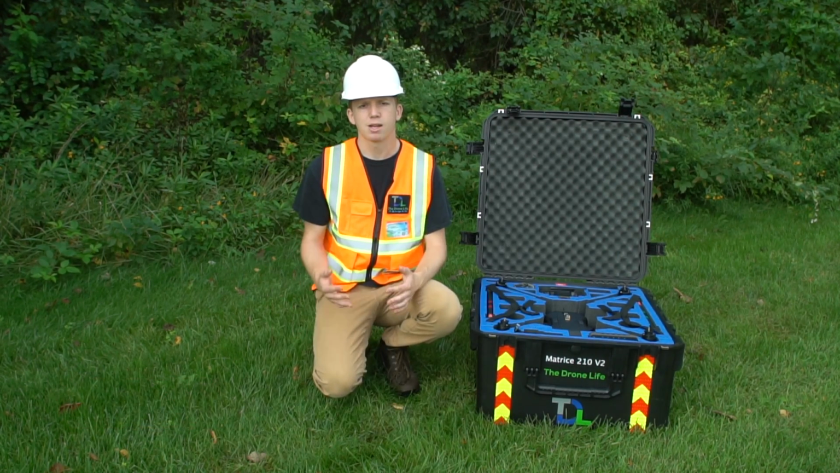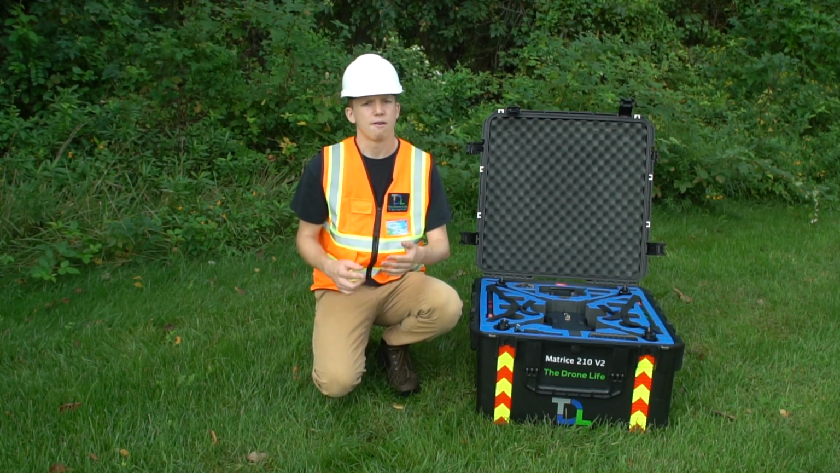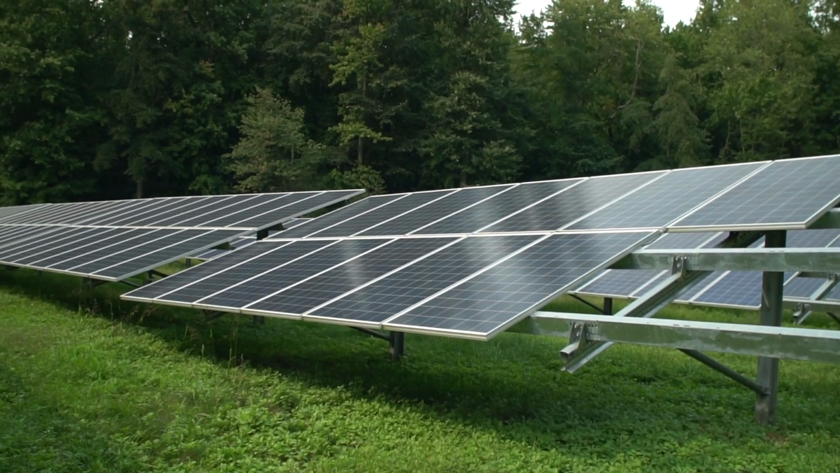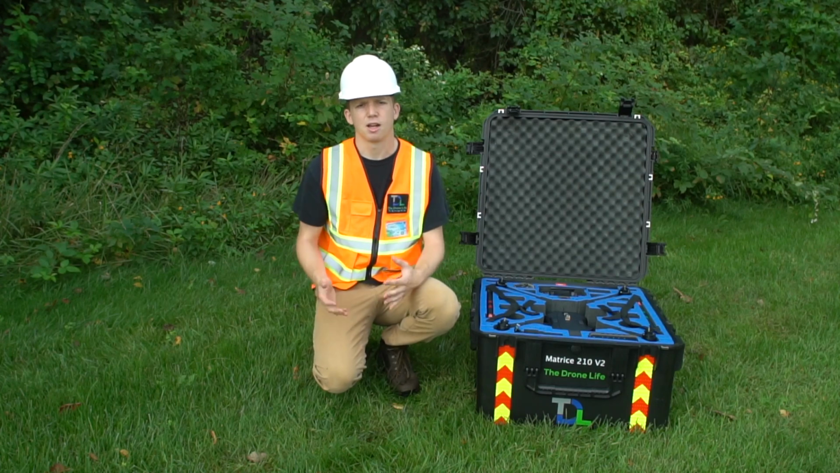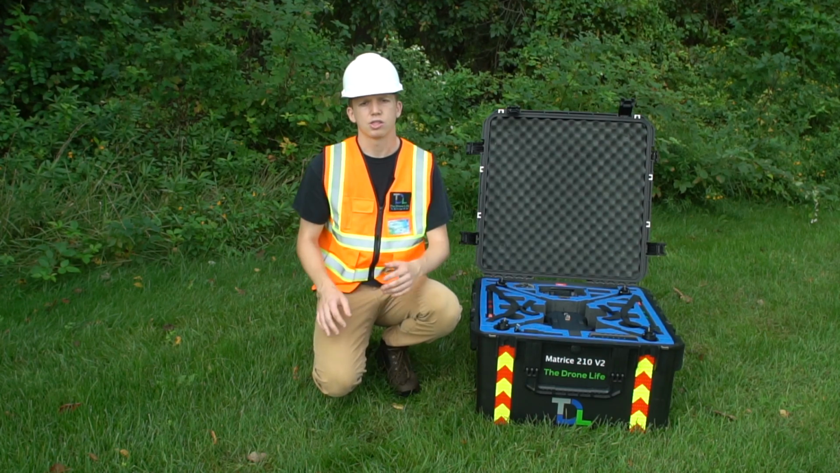Something else I do is pick my takeoff and landing location far away from any metal objects. You have the panel mounts, the fencing, the inverter boxes. All of this stuff can cause magnetic interference with the drone when it's taking off. And so I do that.